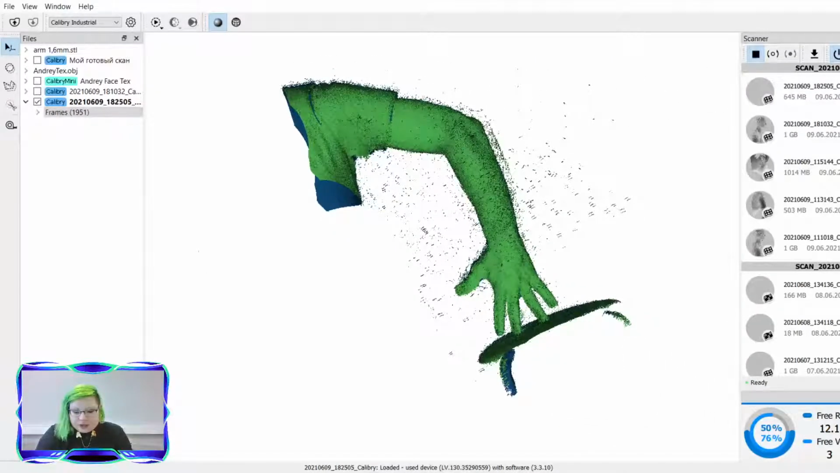Okay, so finally, I will be showing you the Calibri Mini, and we will be scanning Andre's face from ear to ear. So again, the Calibri Mini is intended for smaller objects and has a smaller field of view.